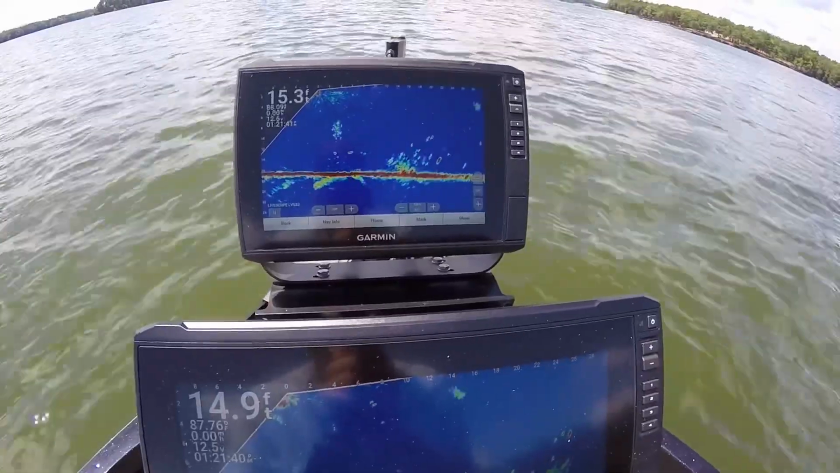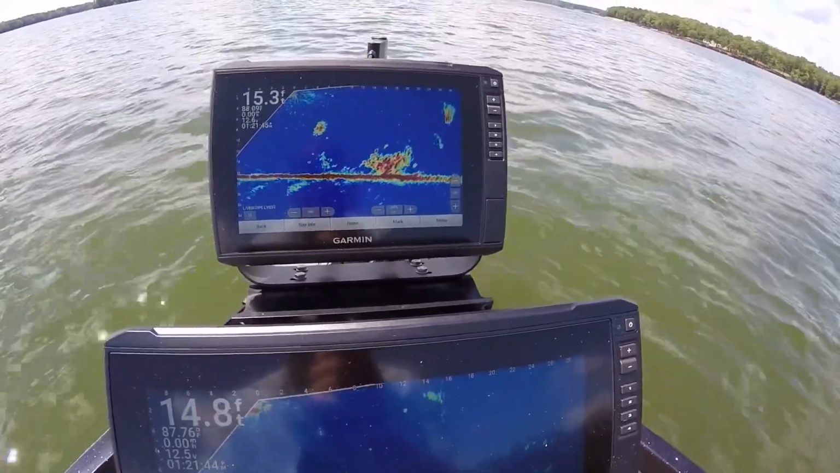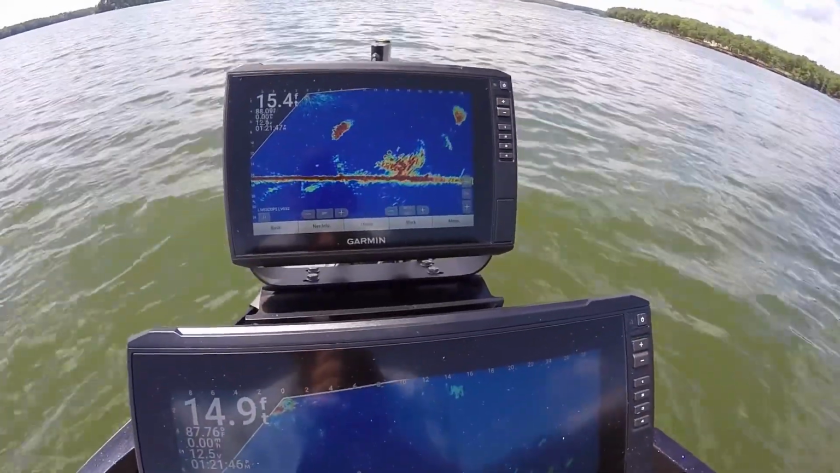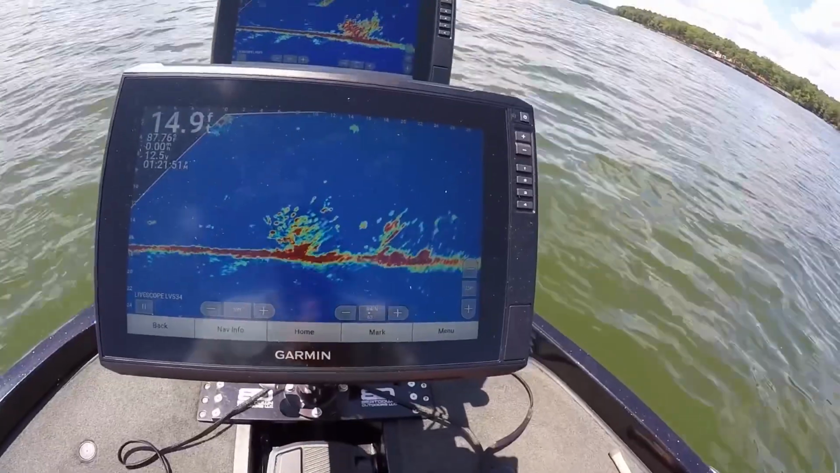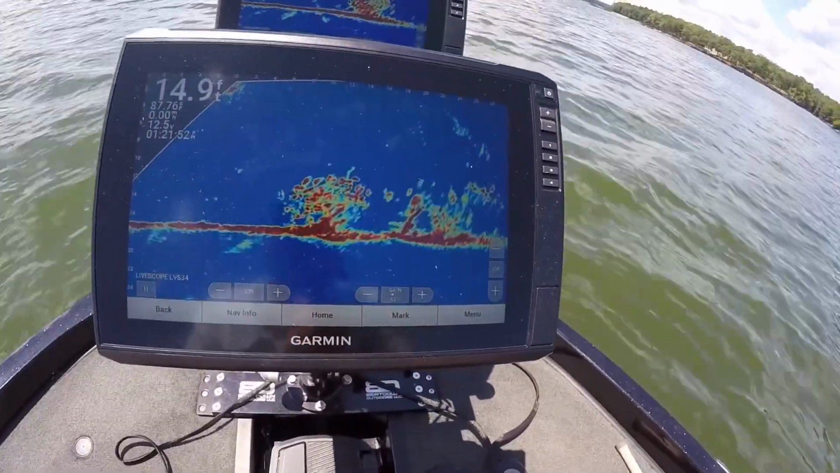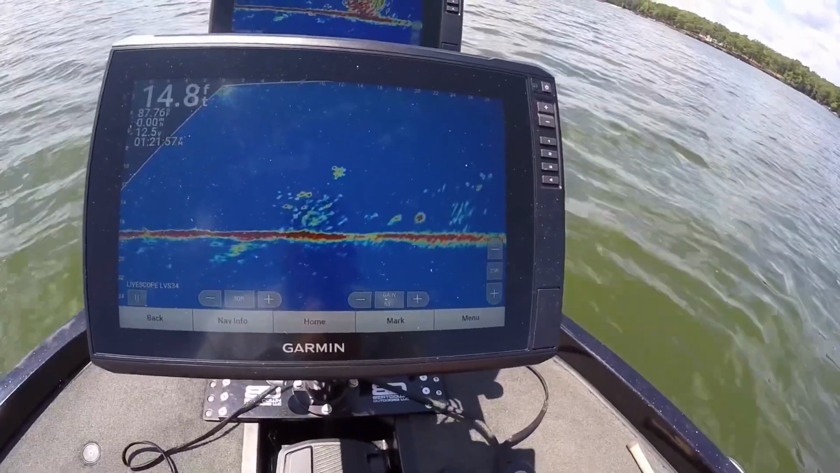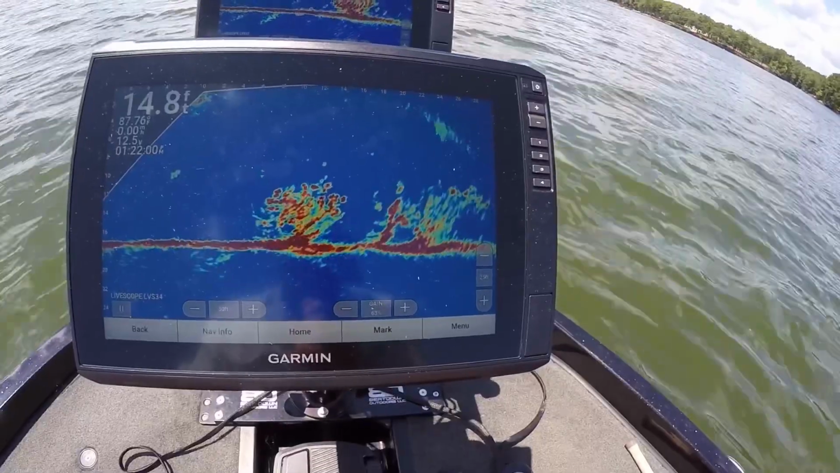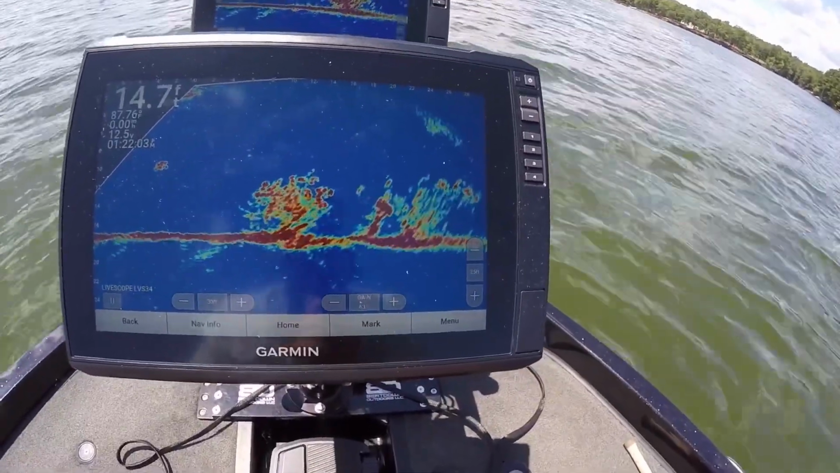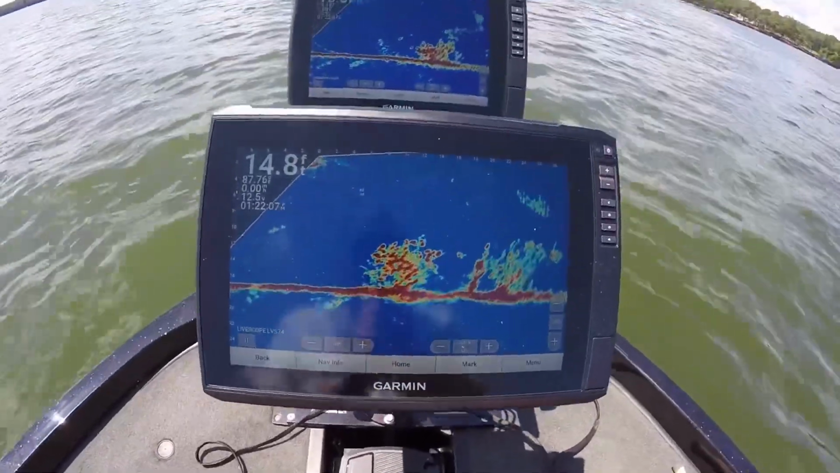So I'm going to go ahead and get that brush pile in there with the TruScan. Now I'm going to get that in there. See it? You can barely touch the pedal and it'll get it right in there. That's the 34 with the Pro model.